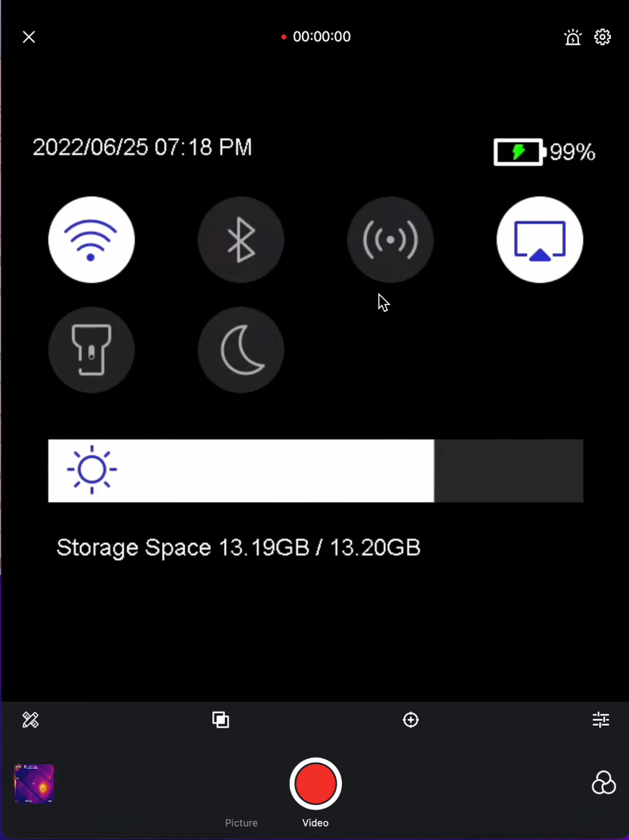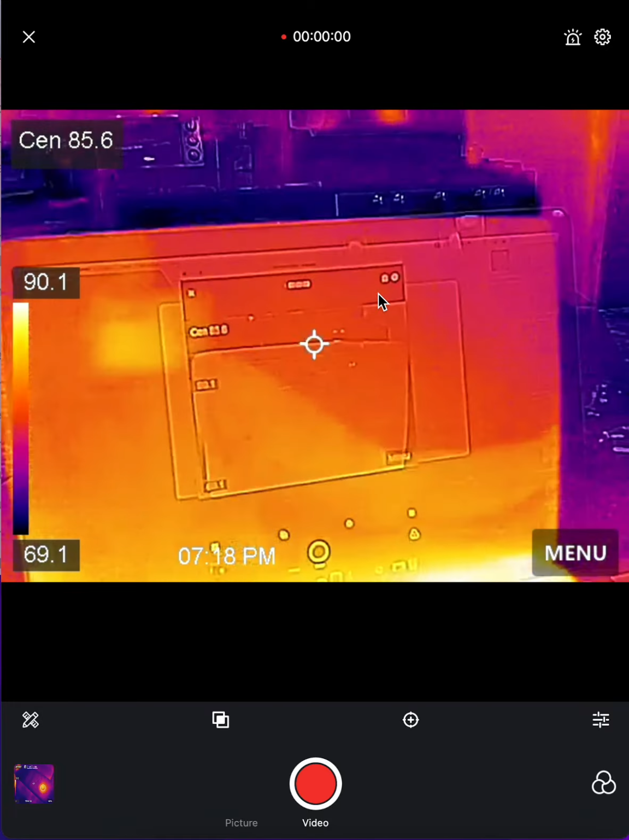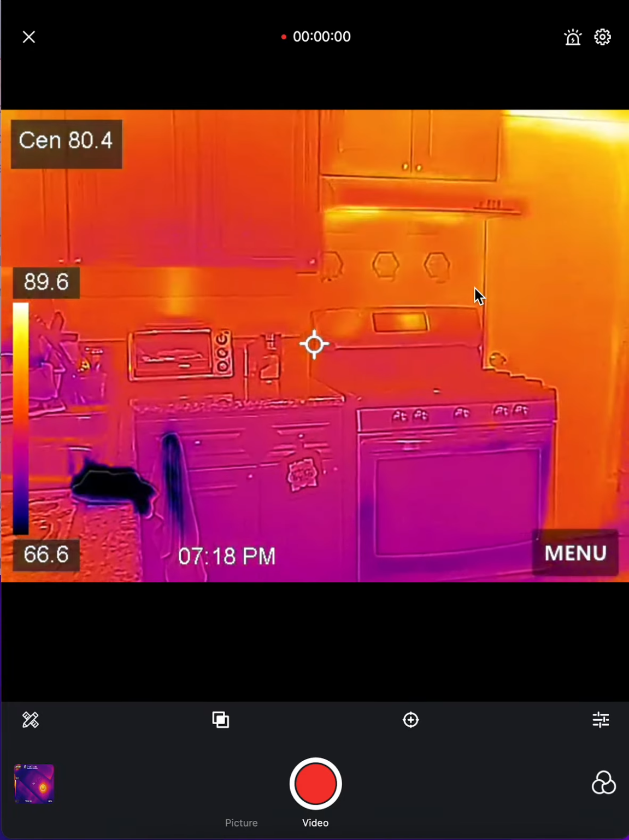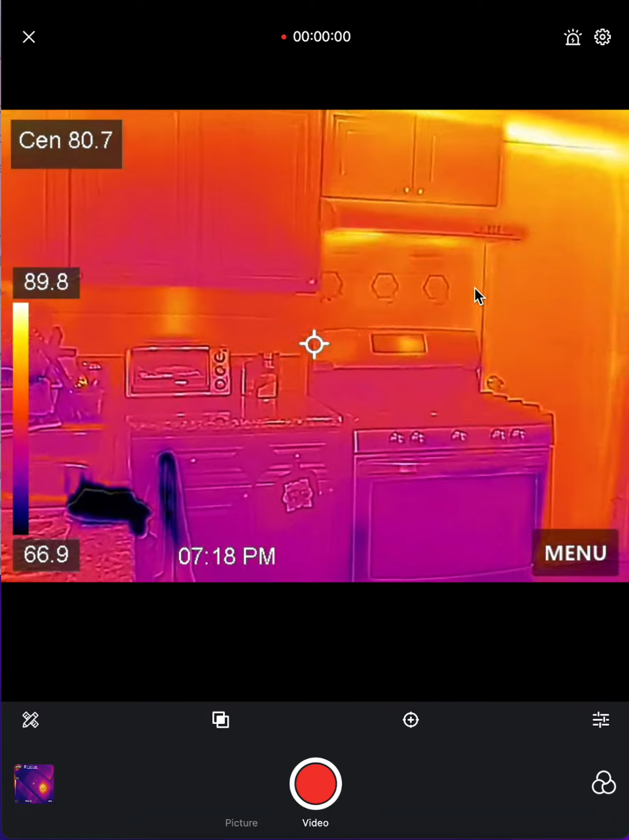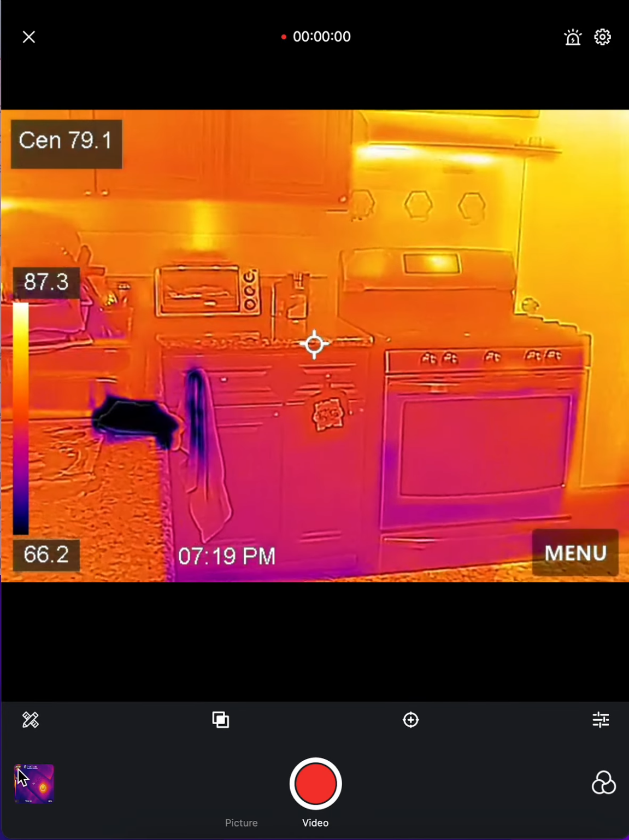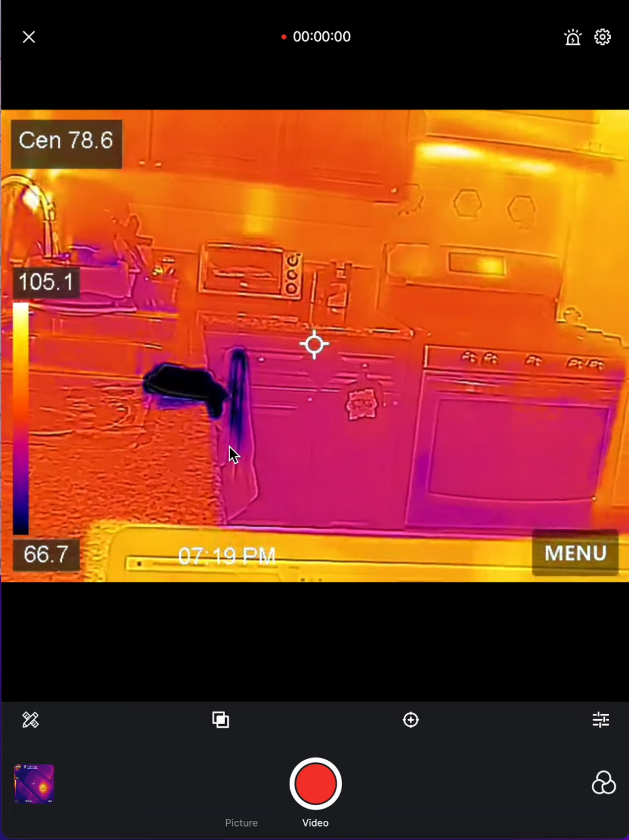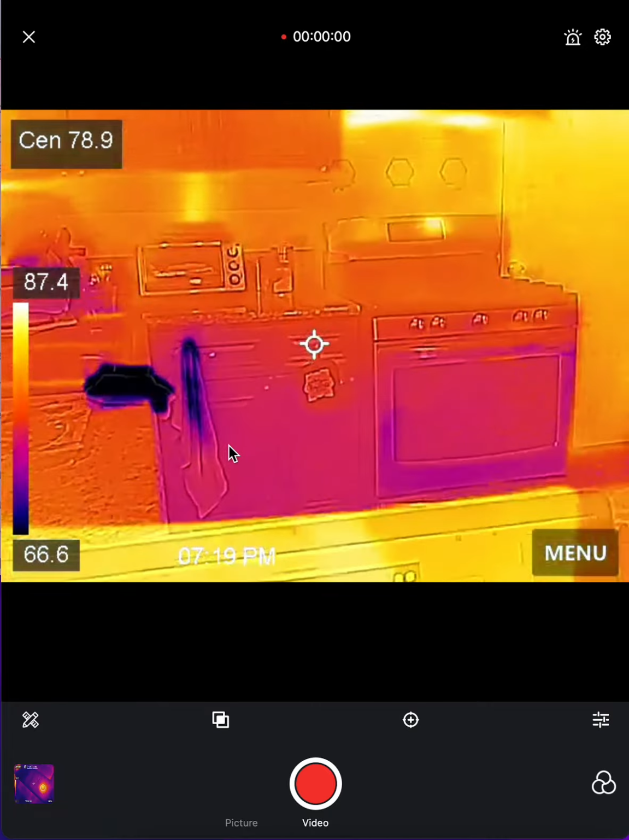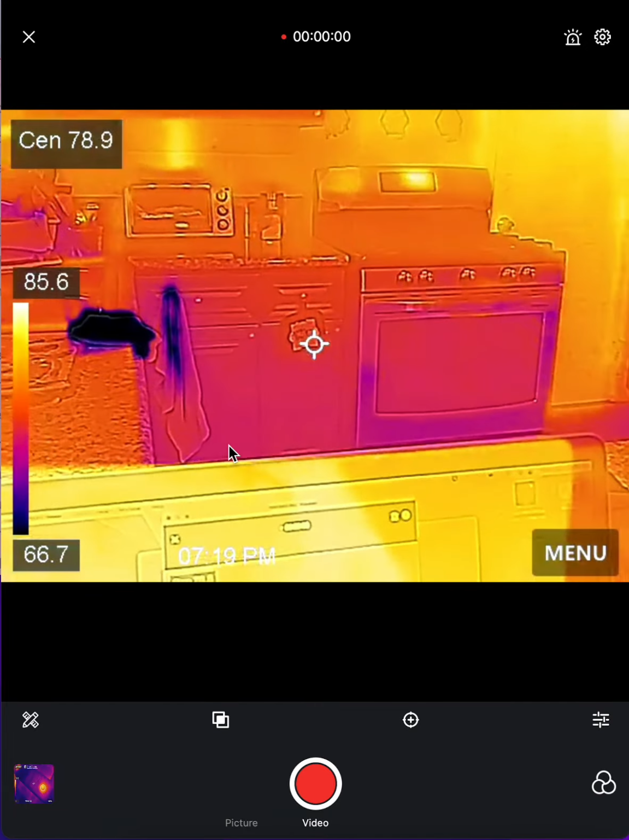All right. Now with that said, we can go ahead and go to the front screen and show what we can take pictures of. The picture will show up right here, and then it will be saved inside. It takes two kinds of pictures: a thermal image, and an optical image as well.